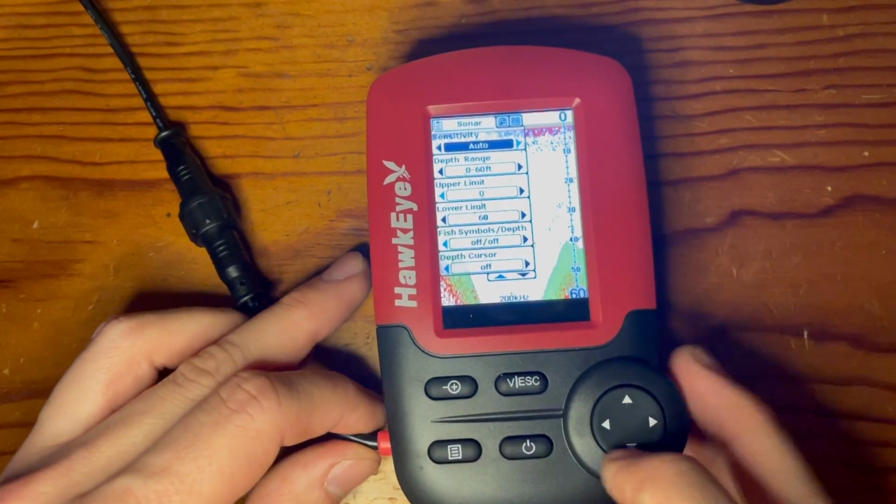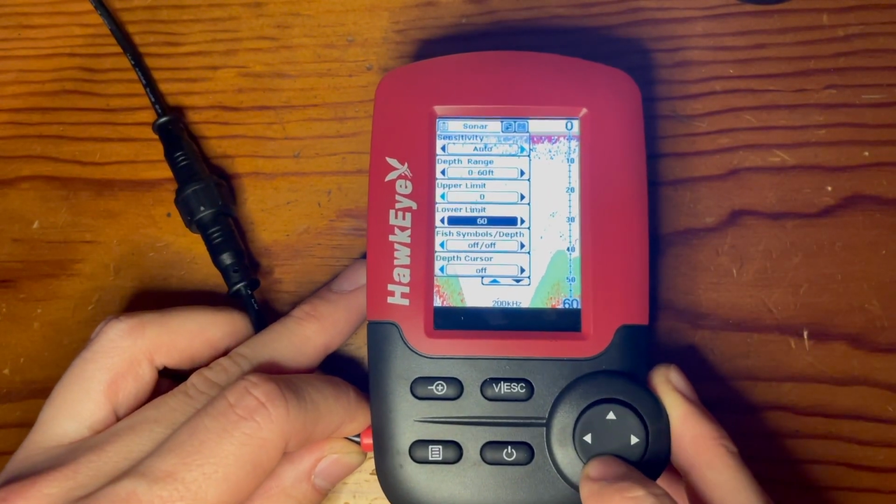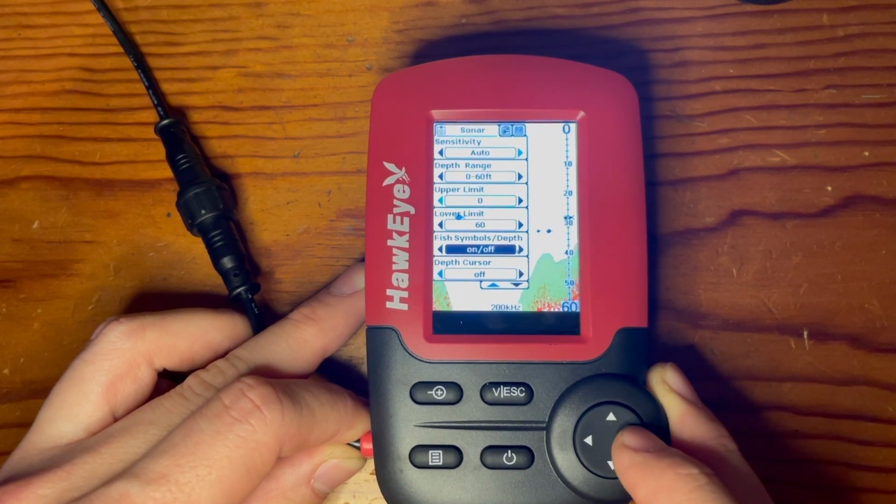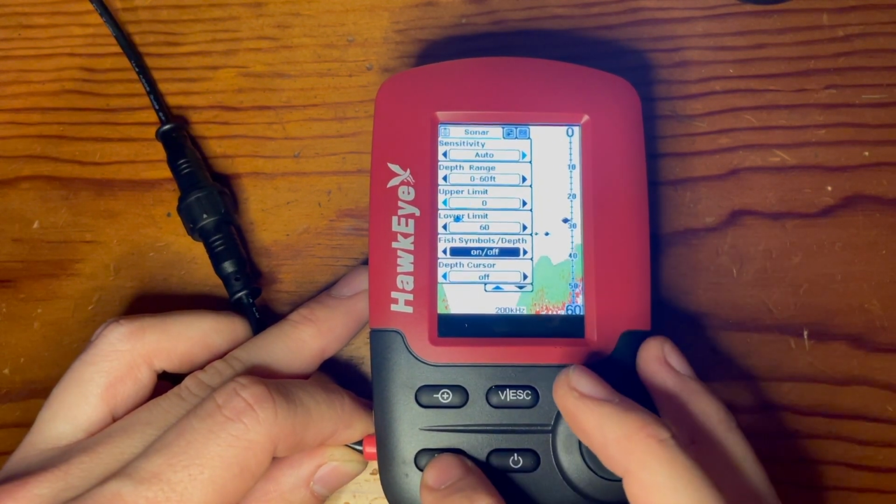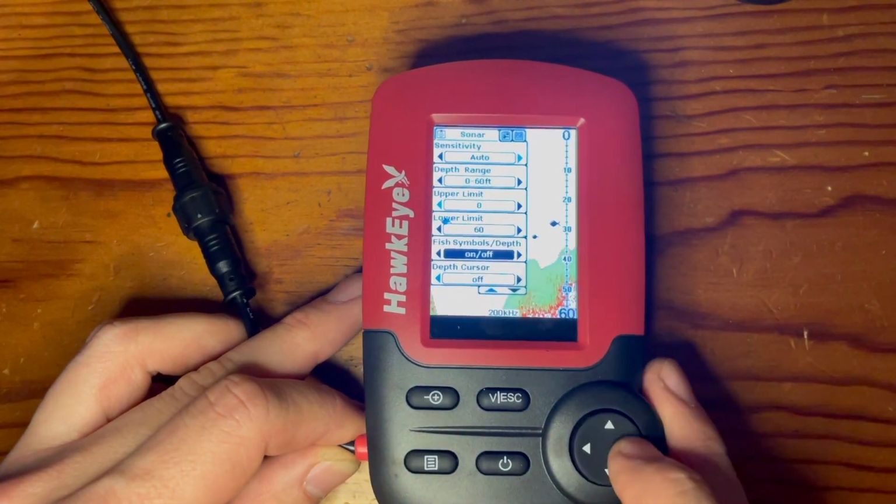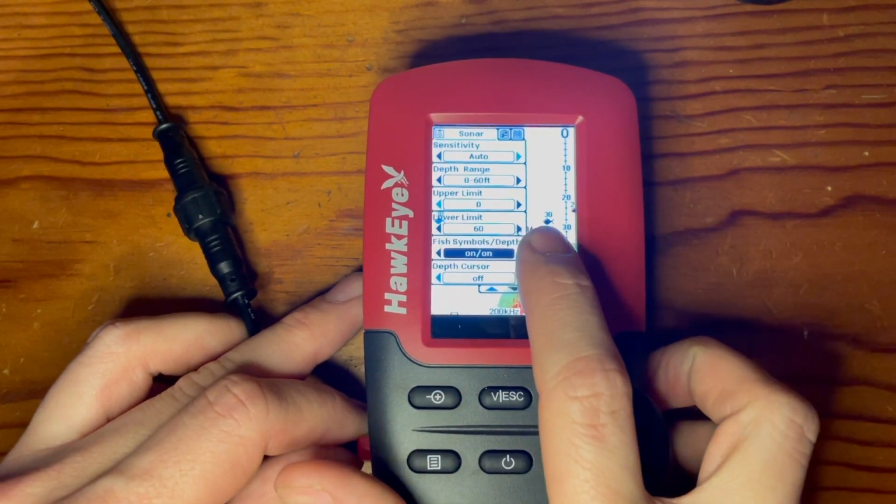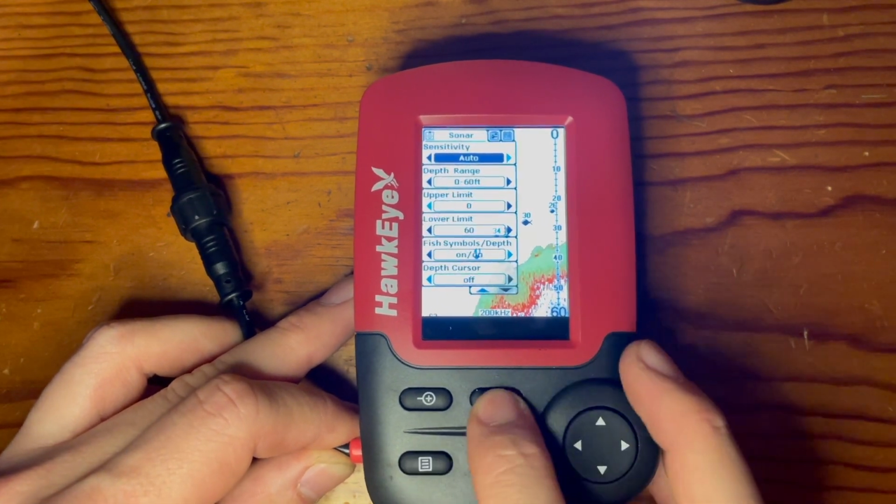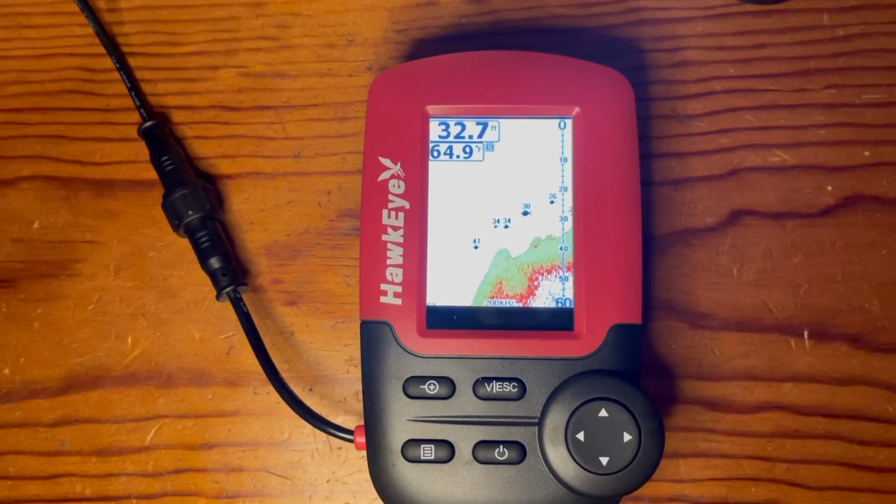So to access it again, go back to your menu selection, and then you can choose to have the fish symbols on with no depth reading, or the fish symbols with the depth reading. And then those are your selections you have available for the fish and depth.